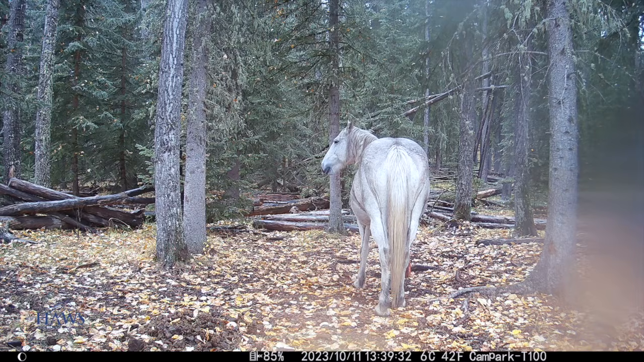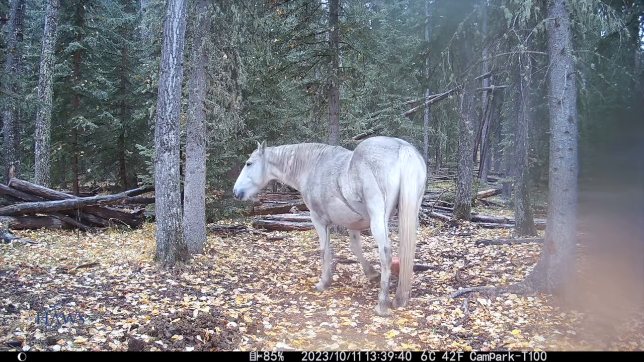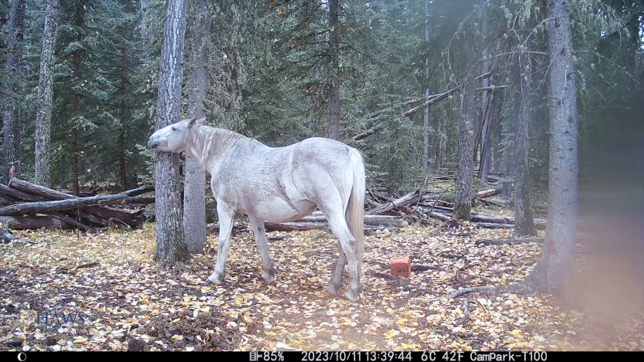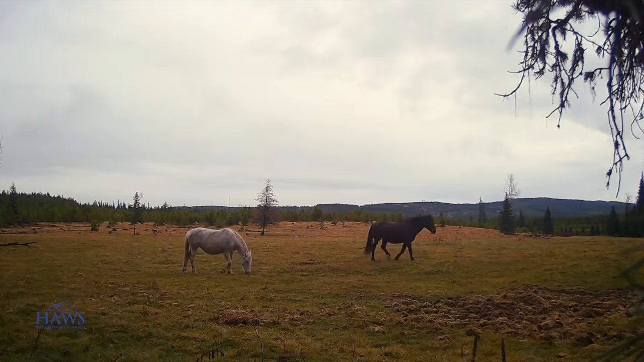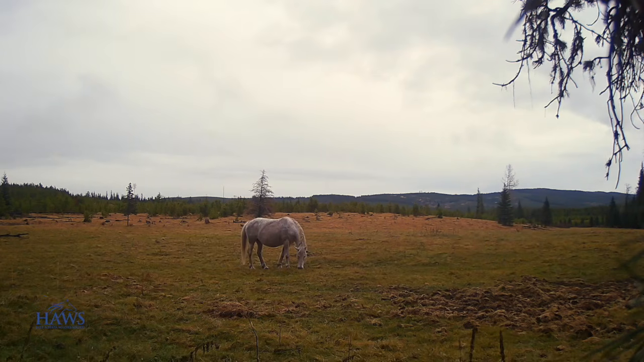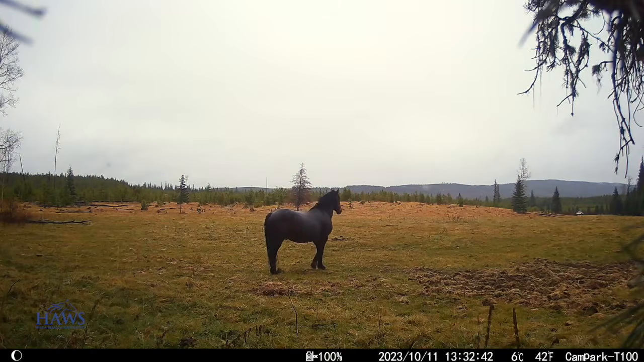Now this is kind of interesting. It was a really rainy day on the 11th, and this is Jenny. And her and Cisco are up at this top end of the meadow where the bears were ripping up the turf. And on this particular day, I was out with a young lady from Germany and another young lady from Poland.